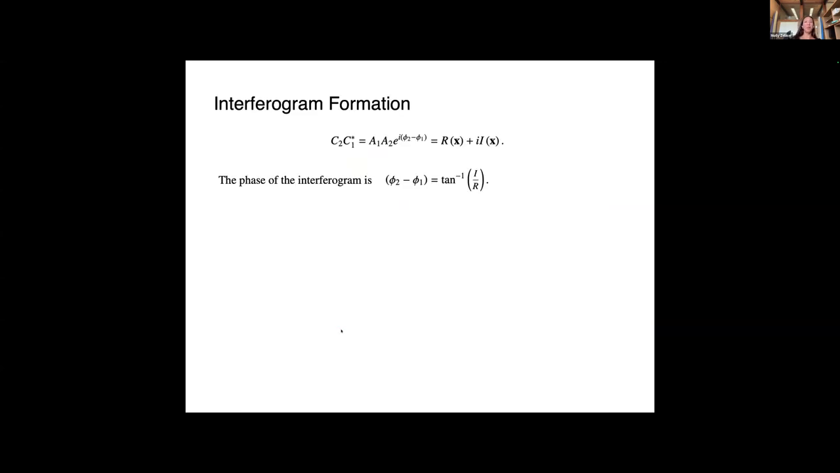So that change in phase, if you do that over every pixel, is called an interferogram. The way that we form these interferograms is we take our two radar images, C1 and C2, and as I said earlier, each of these radar images contains phase and amplitude values, which are stored as complex numbers.